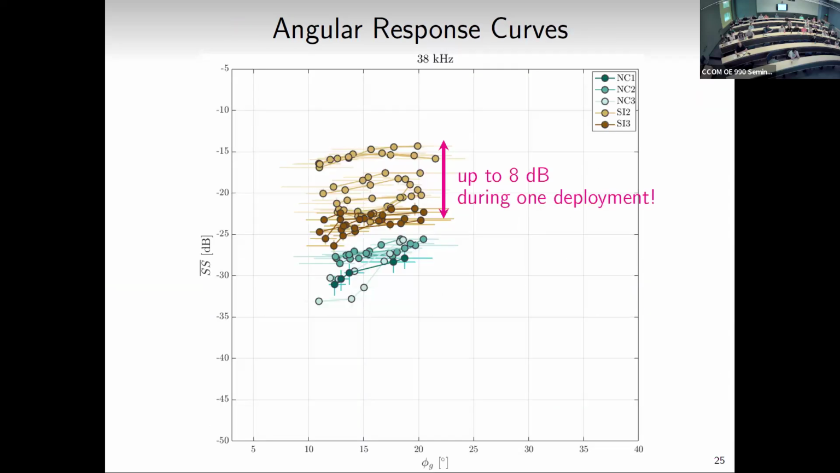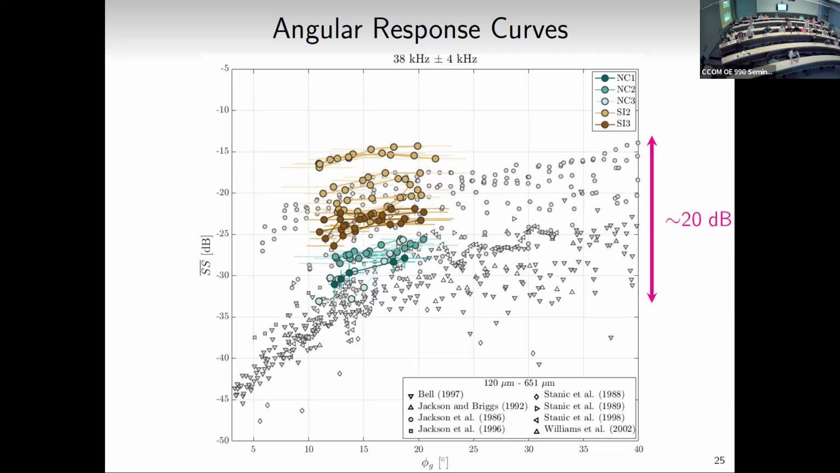Okay, so you can see a huge range just during one deployment, up to 8 dB. But we can compare this to measurements provided in the literature. So I went into the literature and extracted all these measurements. This is in sediment of 120 microns to 650 microns, so similar in size to our measurements, sand size sediments, though the Star Island is much coarser, about 1 millimeter, right?